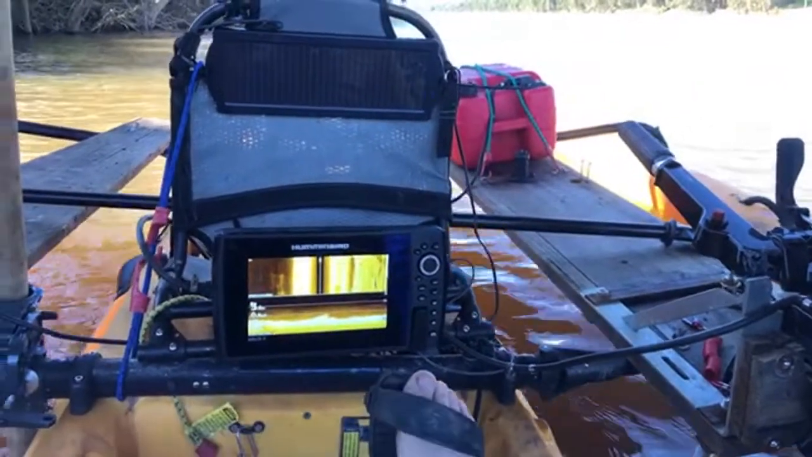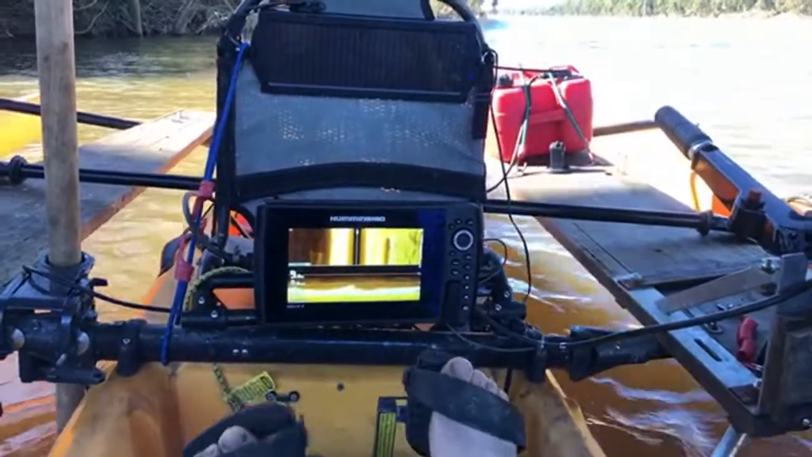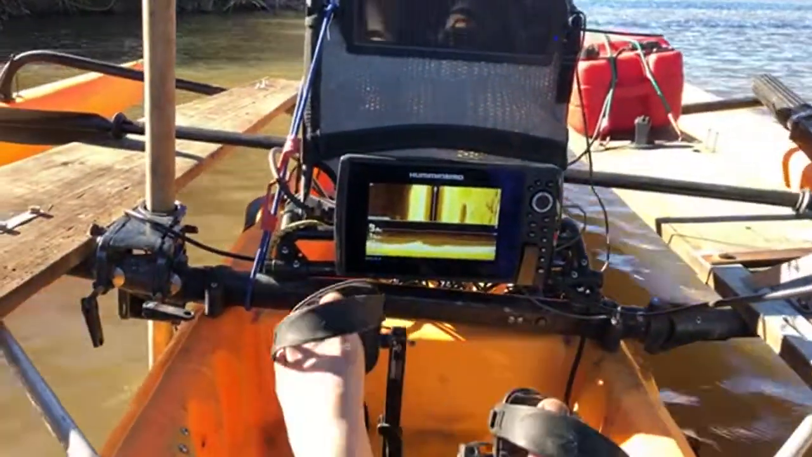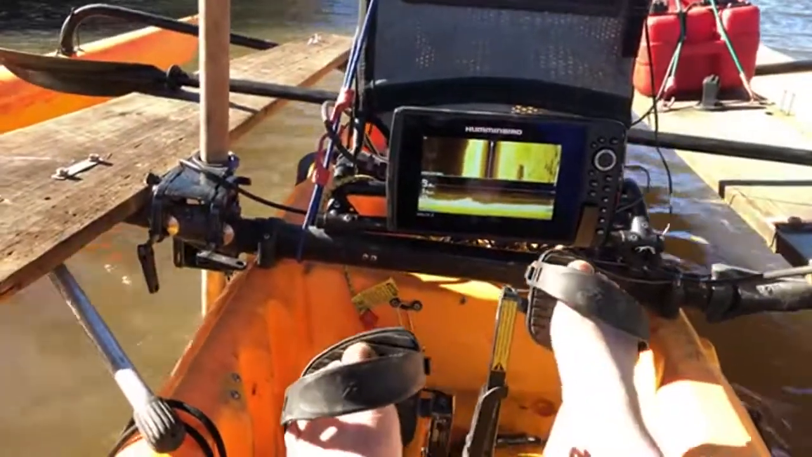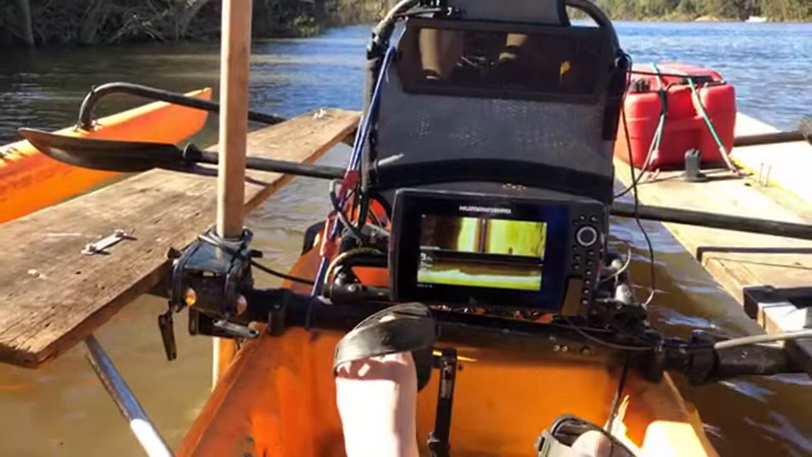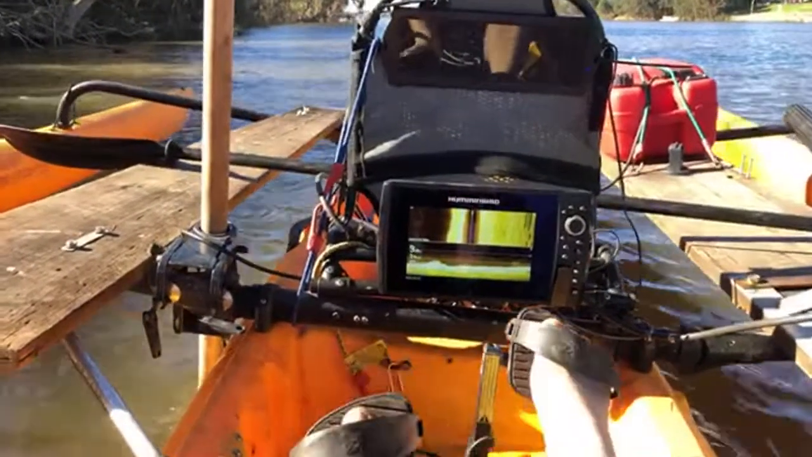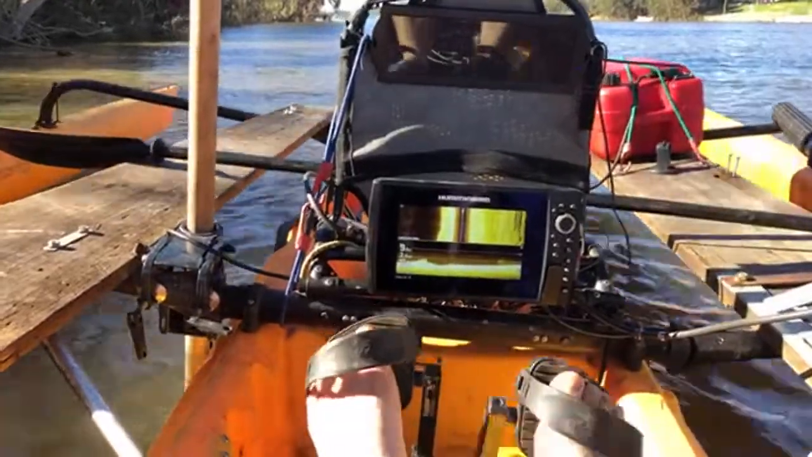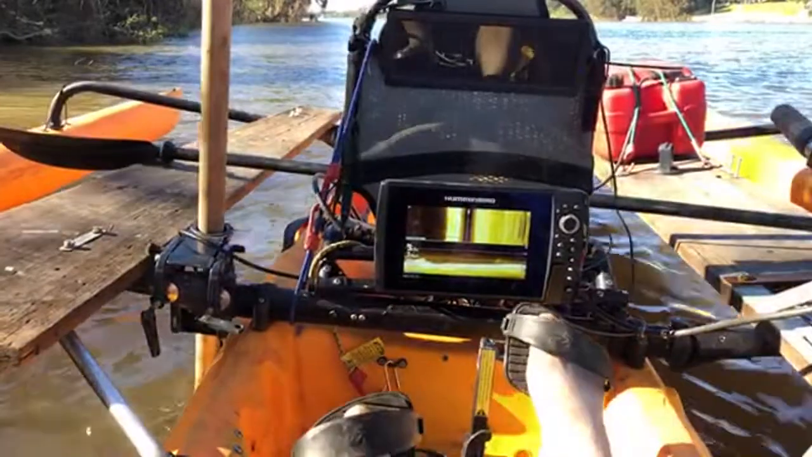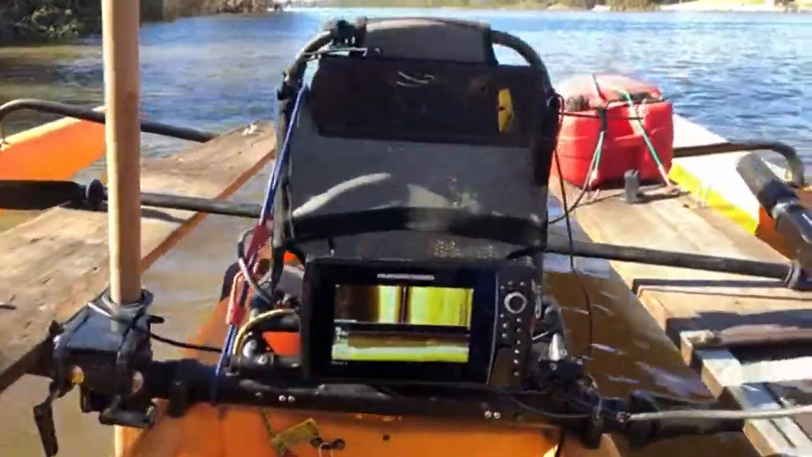Am I moving too slow? Yeah, that's a good question. Jacob, what's the right speed to be going? I've only got little short legs, so I can only pedal so quick. I'm trying to avoid having the motor going, but I can fire it up and see how we go. Oh, we'll try that then.